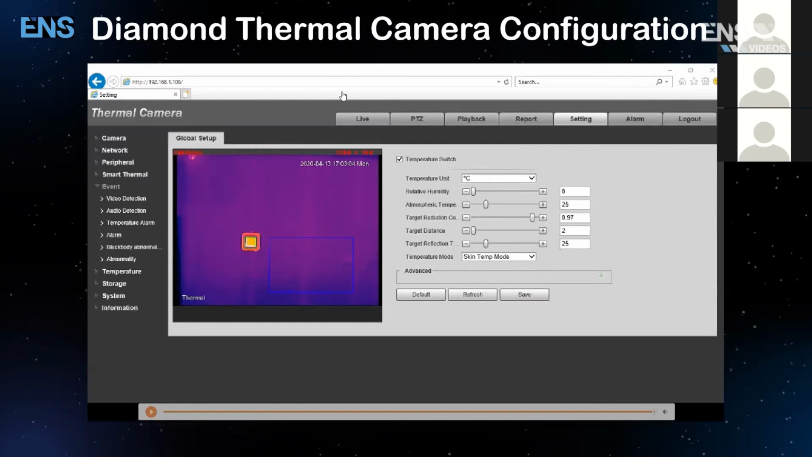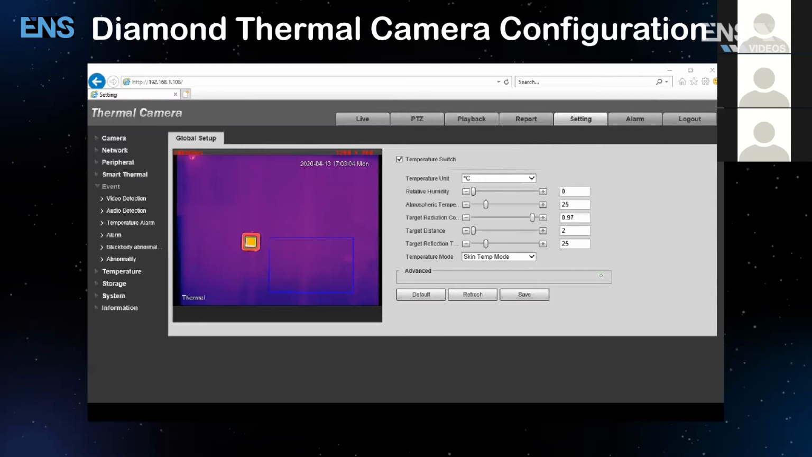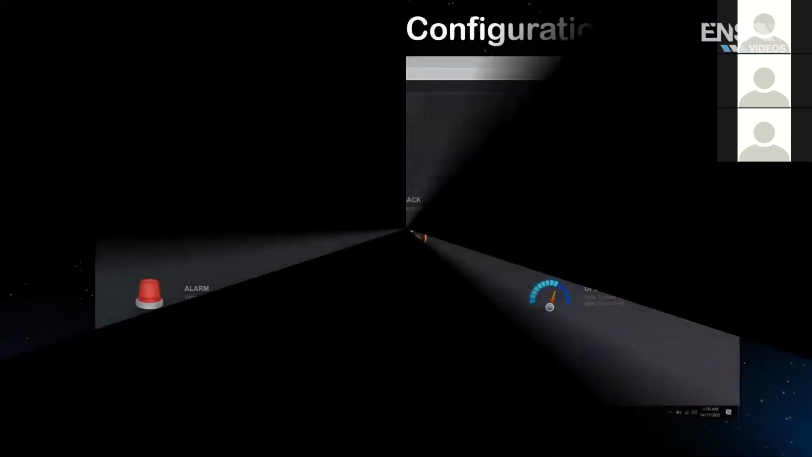Beautiful. That was a little bit about the thermal camera setup. So this is the thermal web GUI side presented by Dan Jin. All right, and what we're going to do next is show you the NVR side of it. Okay, so let's get into the next slide.